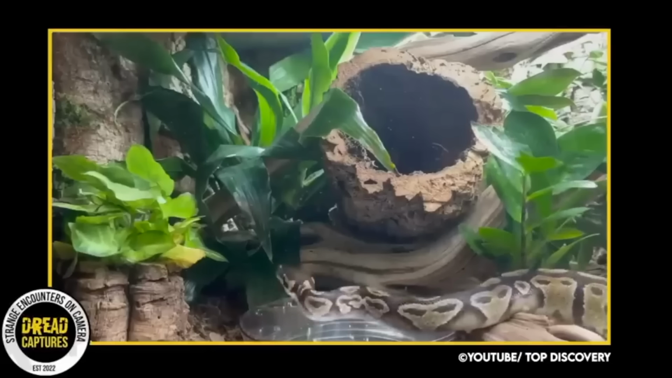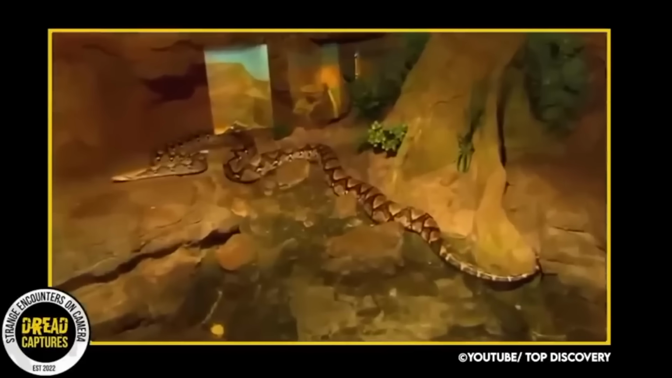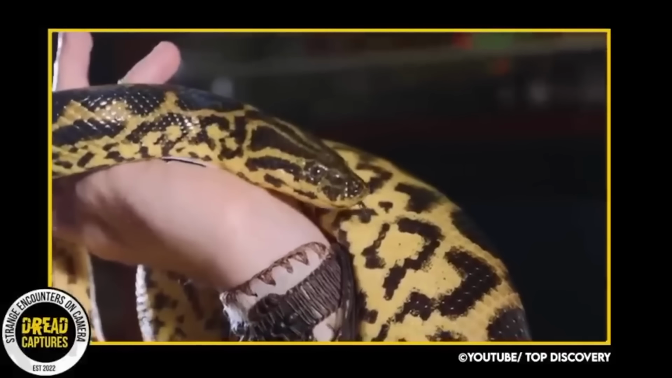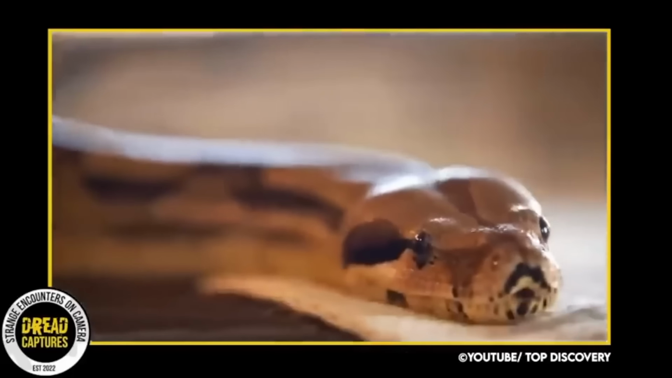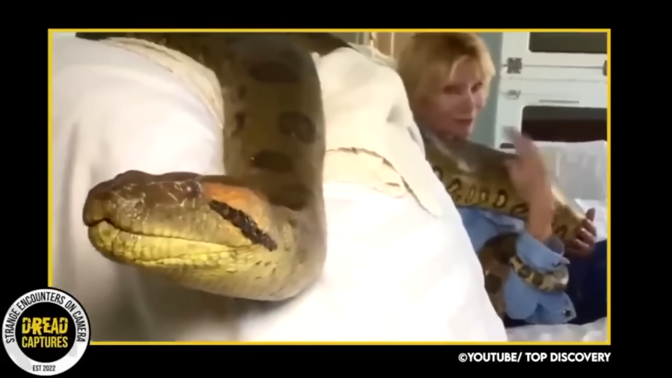To backtrack a little bit, the python had outgrown its terrarium, so it had free reign of the house. The vet dropped another bomb on her and basically said that the entire house has become the snake's terrarium and you've become its prey. Fortunately, the looming disaster was averted in time.